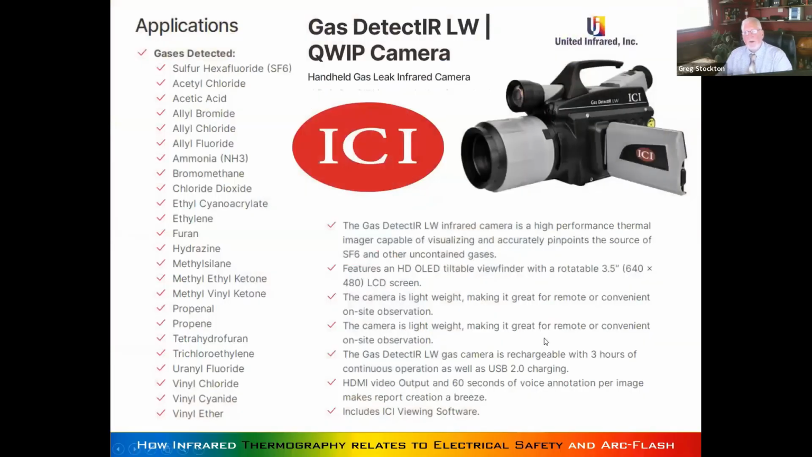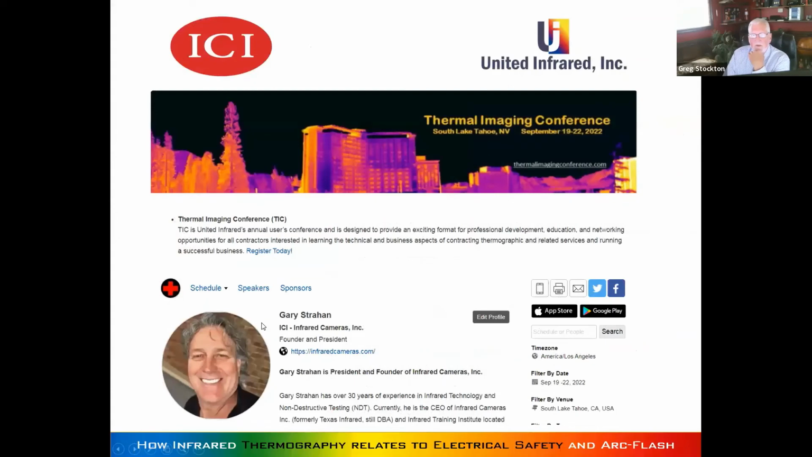We're doing this thermal imaging conference where we have an electrical track, and ICI has this long wave QIP camera here, which shows sulfur hexafluoride. You can take an infrared camera and go to your substations and see if they're leaking. It looks like smoke because it absorbs everything except that wave. The fellow that owns the company is Gary Strahan, pretty famous infrared guy around the world.